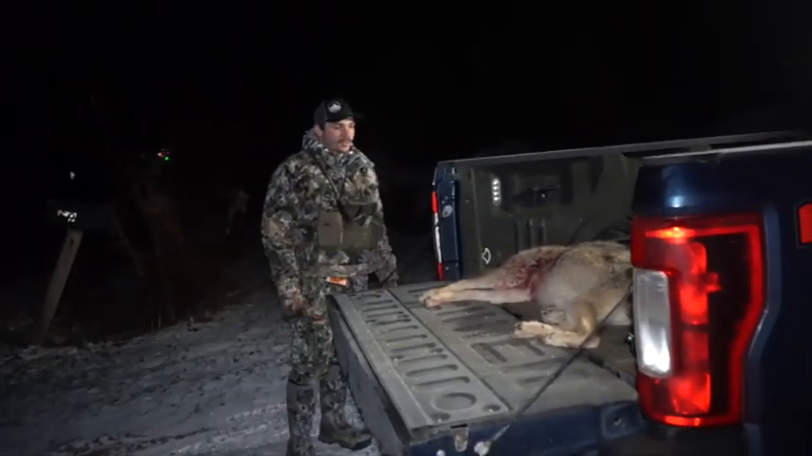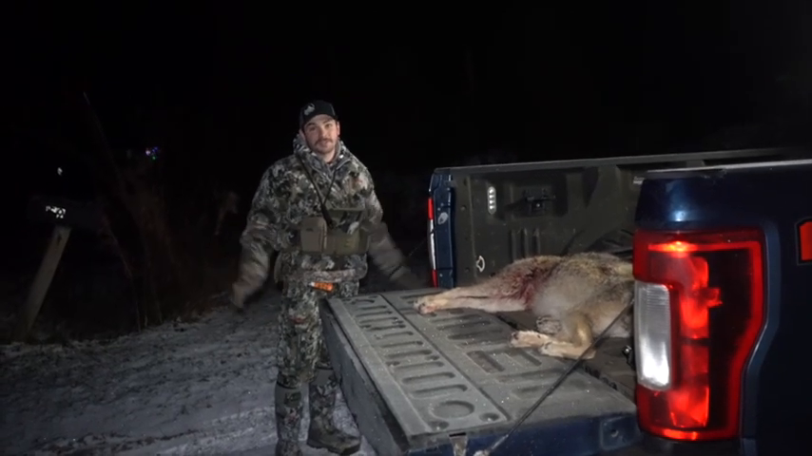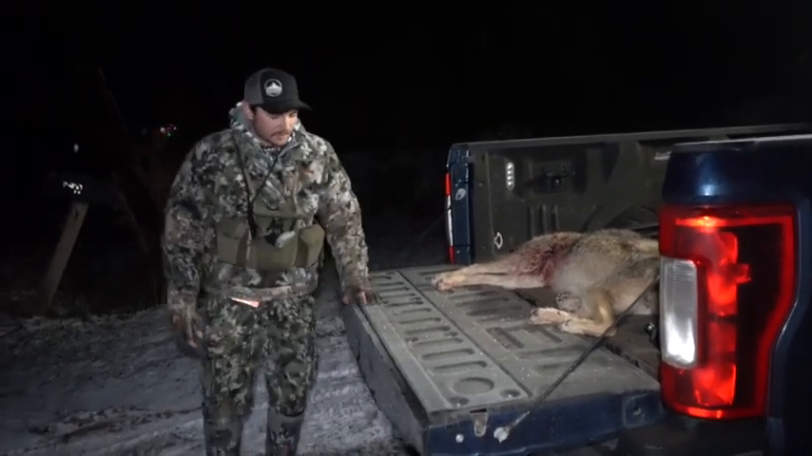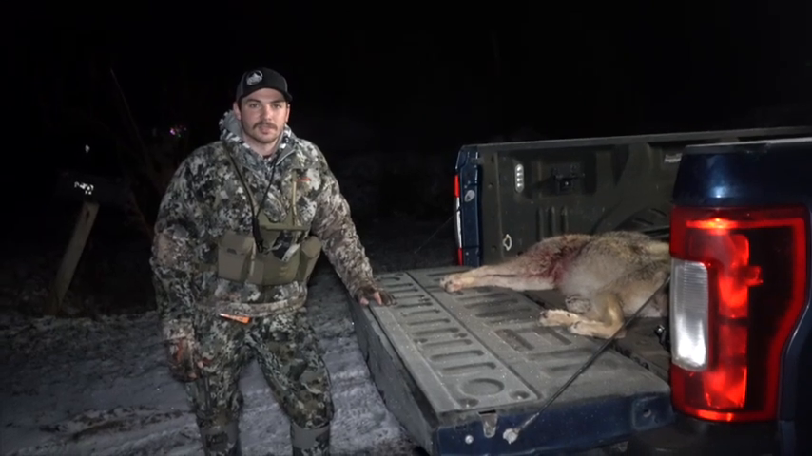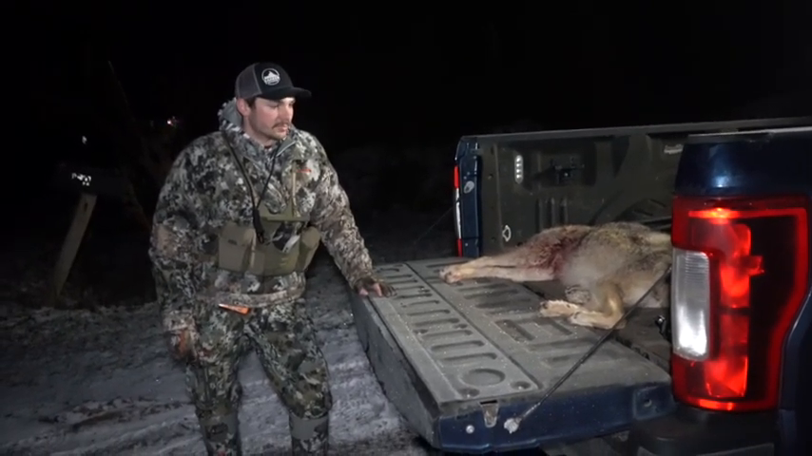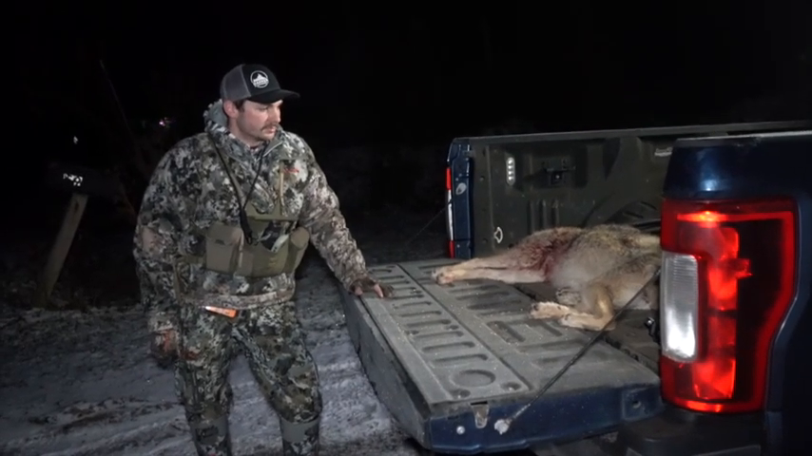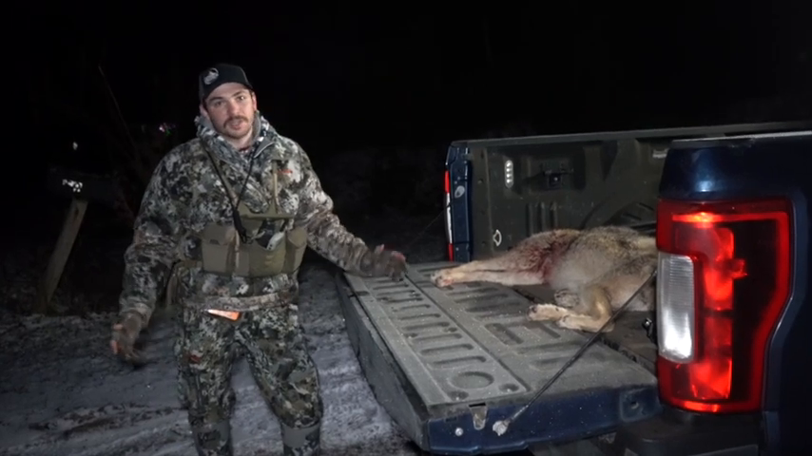There was a double in the picture, right? That's right. And we got here, and sure enough, they're still right there. So we snuck up. How far was it? Probably about 40 yards or so, maybe 50. Roughly 200 yards from them. Not too far. And we did a 1, 2, 3 count. Both cows were hit.